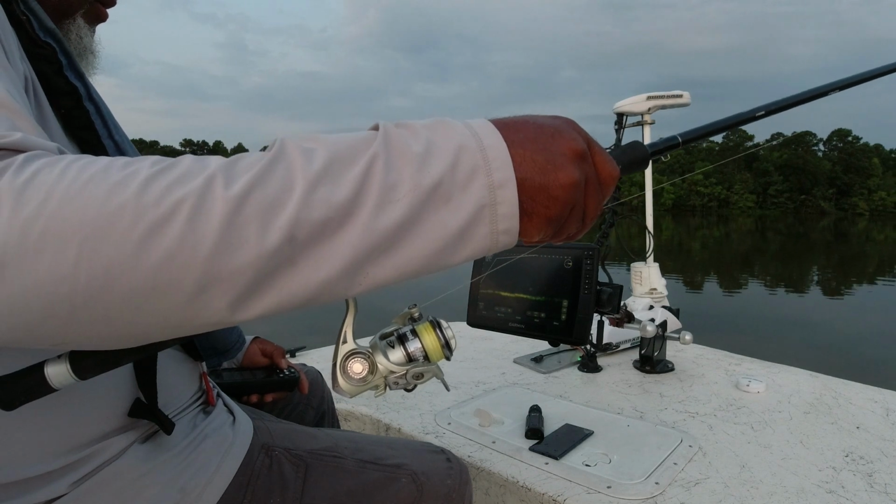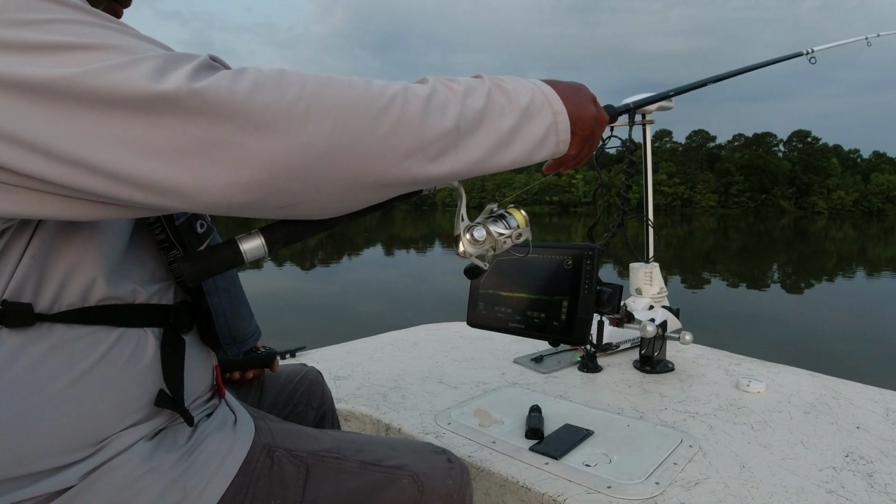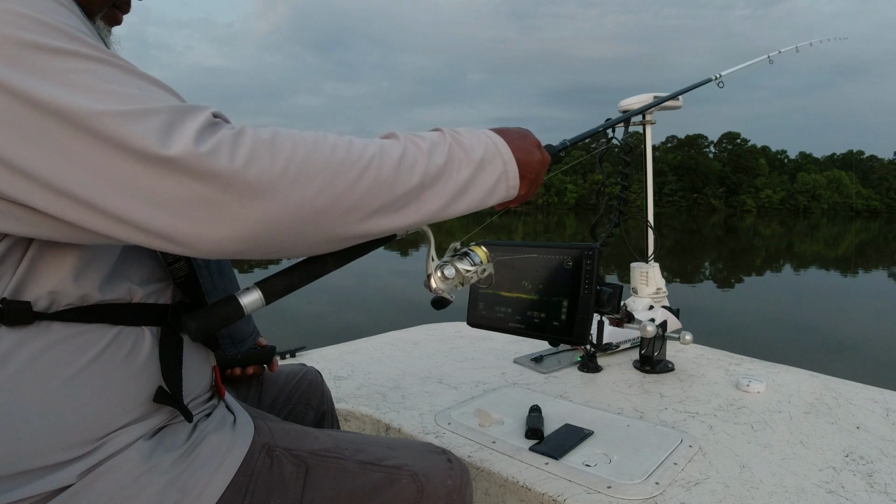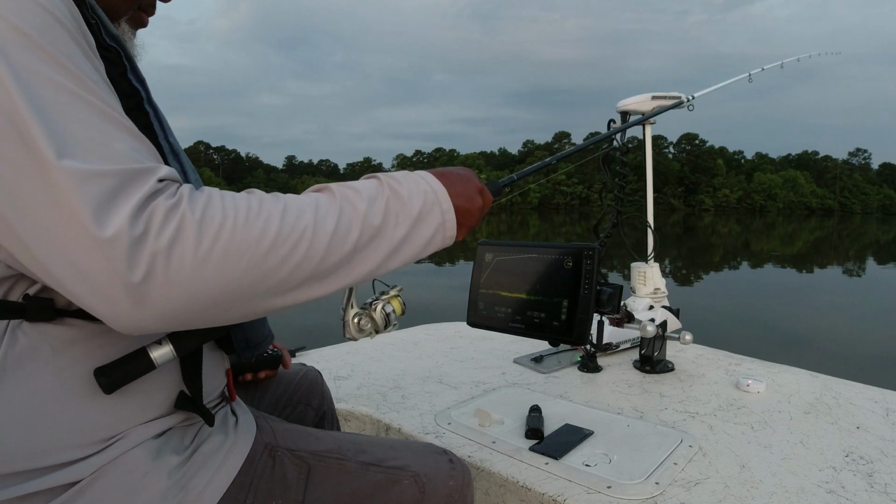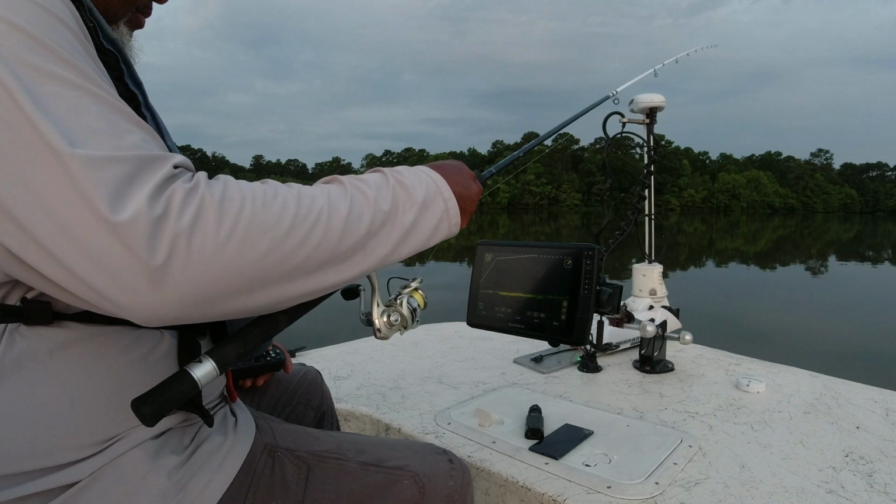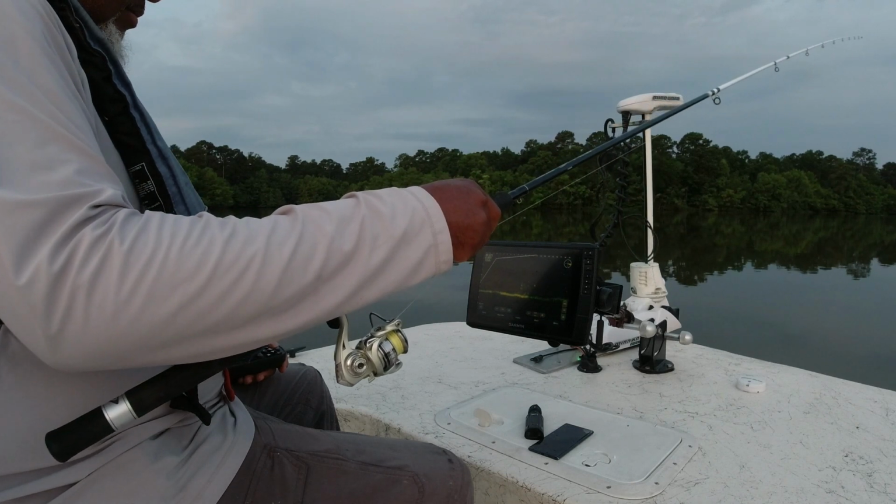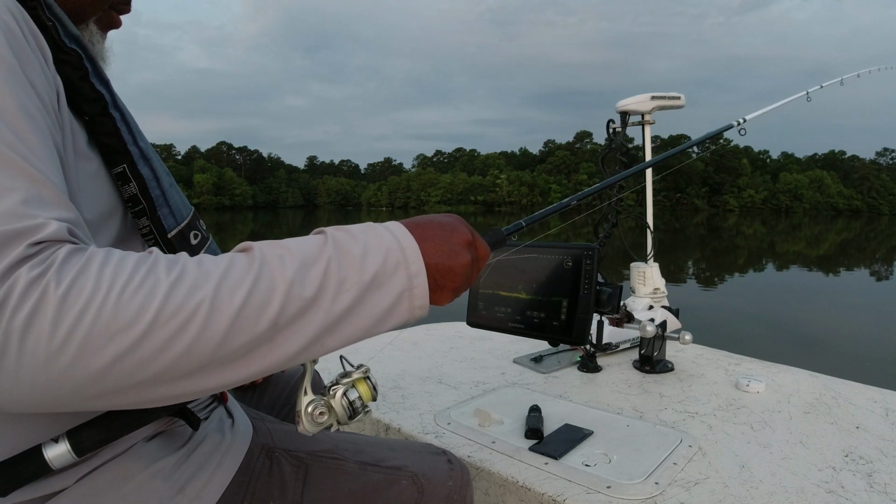Big one. Kind of hard to tell which is the biggest.